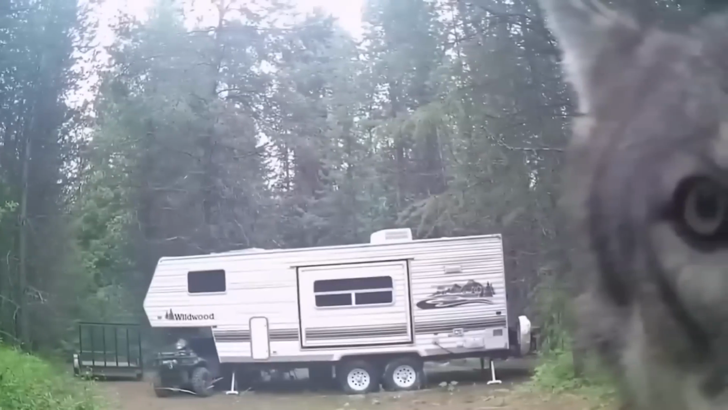Wolf-chewed trail cam. In the wild, even trail cams can become a predator's chew toy. One unfortunate camera faced the powerful jaws of a wild wolf, but miraculously survived. The furry culprit left the camera behind, chewed up like a chew toy. The incident captured on camera offered a glimpse into the fierce survival instincts of the animal kingdom.